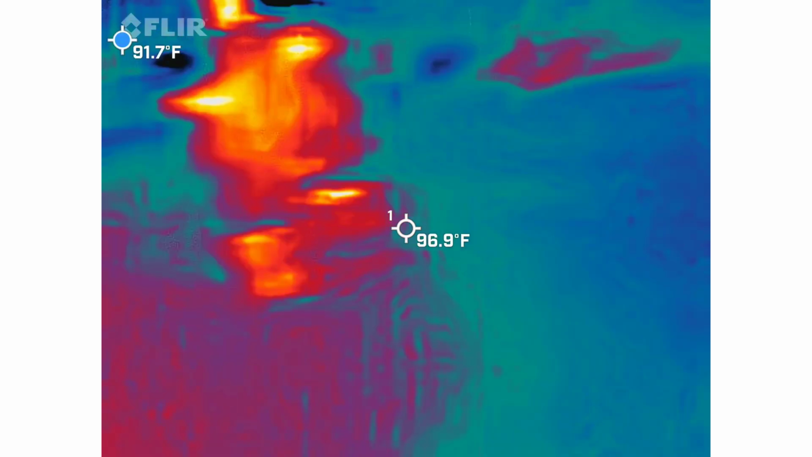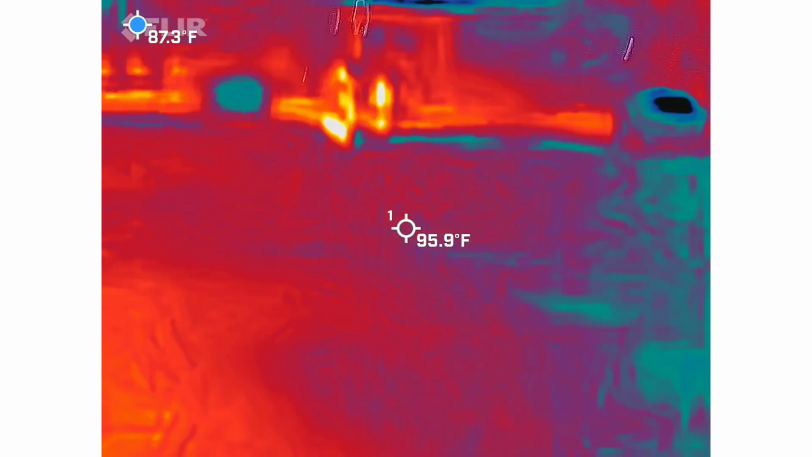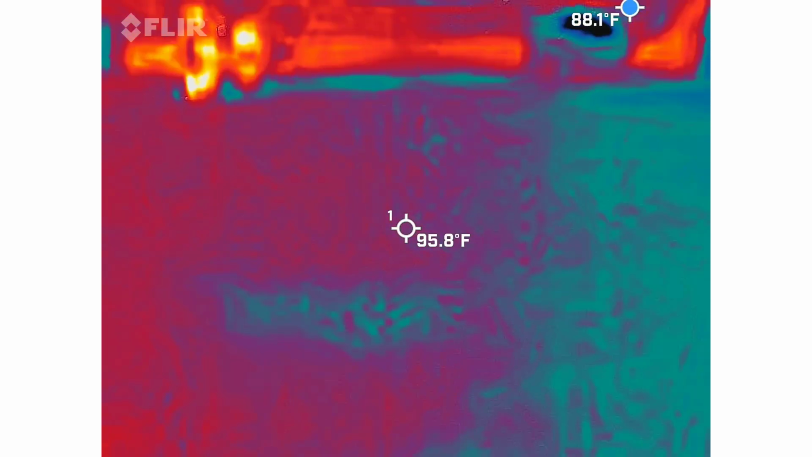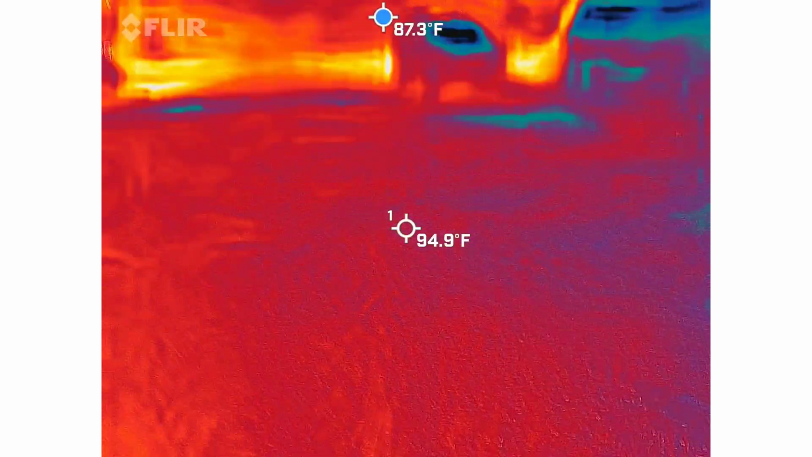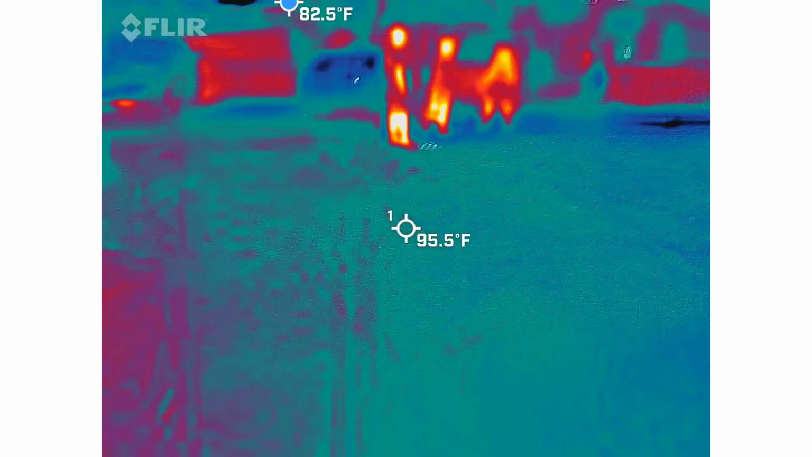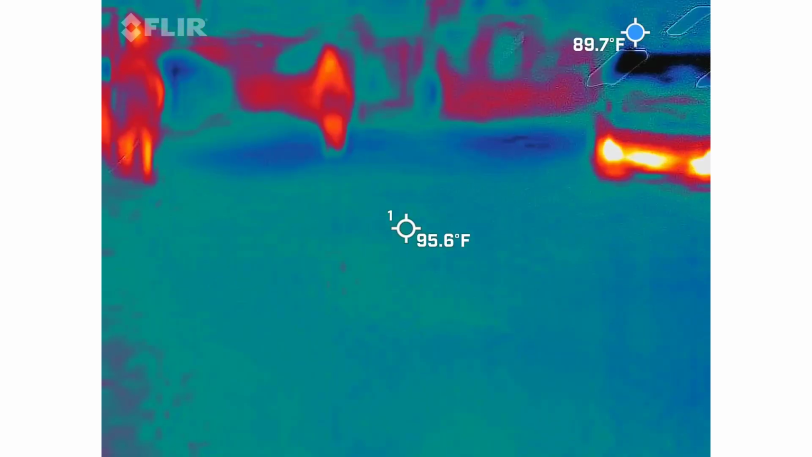Let's go over there again. What you got? Nothing really. I don't know what I'm supposed to be looking for. I'm just doing what he told me, to keep it below the sky, but onto a person at all times.